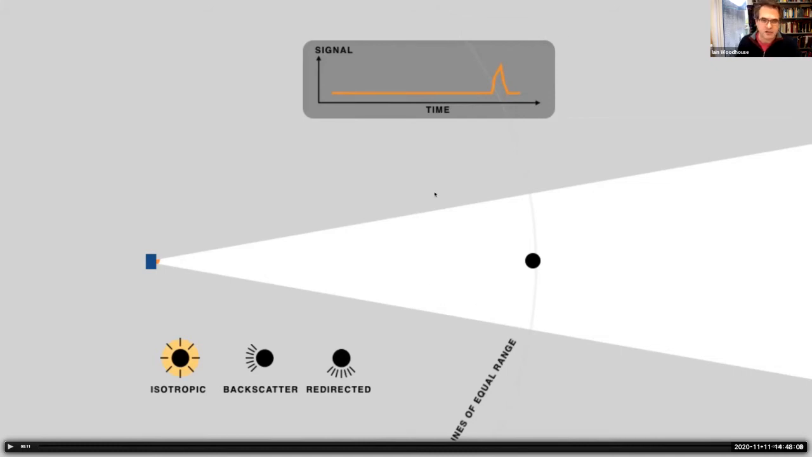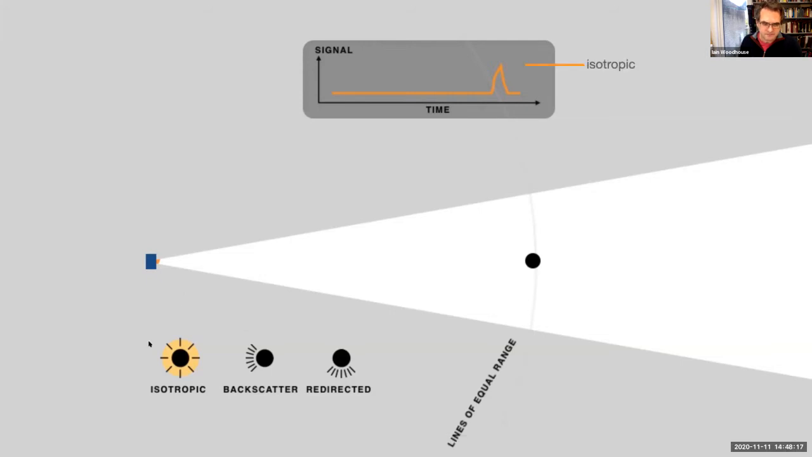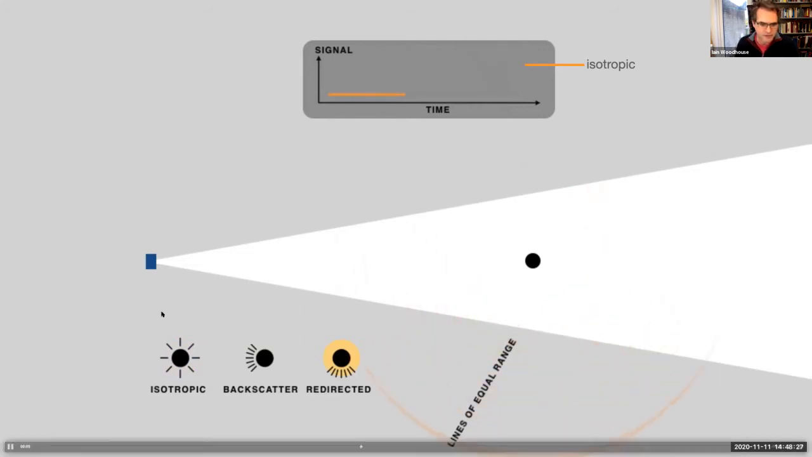So one of the things that this isotropic scatterer could do is actually absorb some of the energy, and then it doesn't scatter very much energy. But at the moment, we're just assuming that all the energy is scattered. So in this case, for the isotropic scatterer, it scatters all of the energy, and it scatters it equally in all directions.